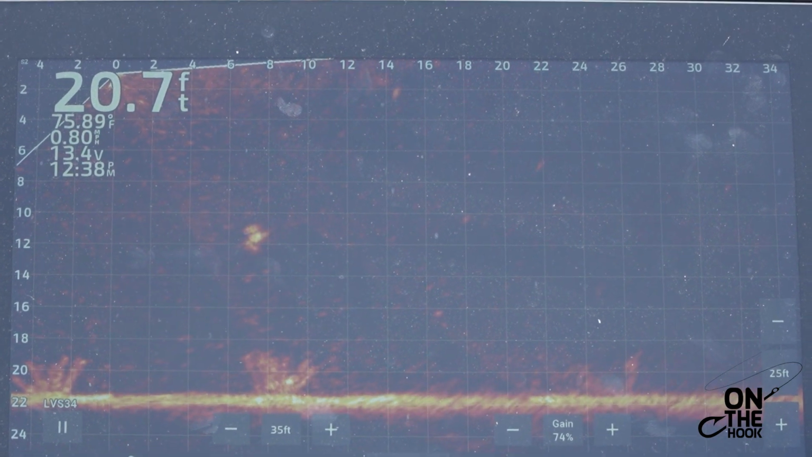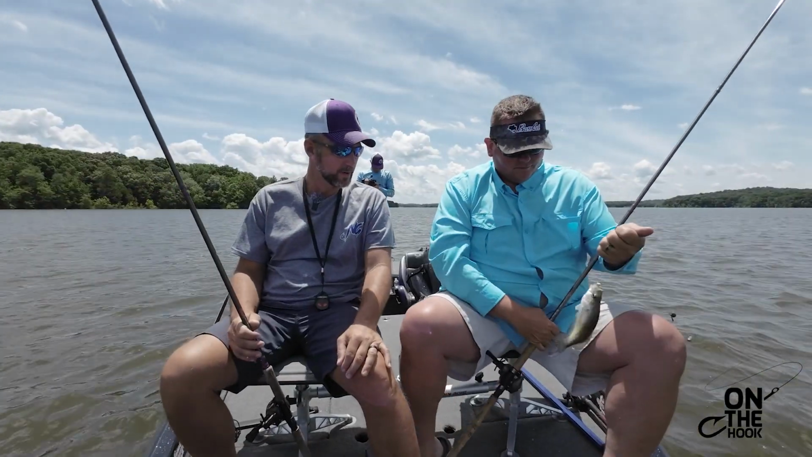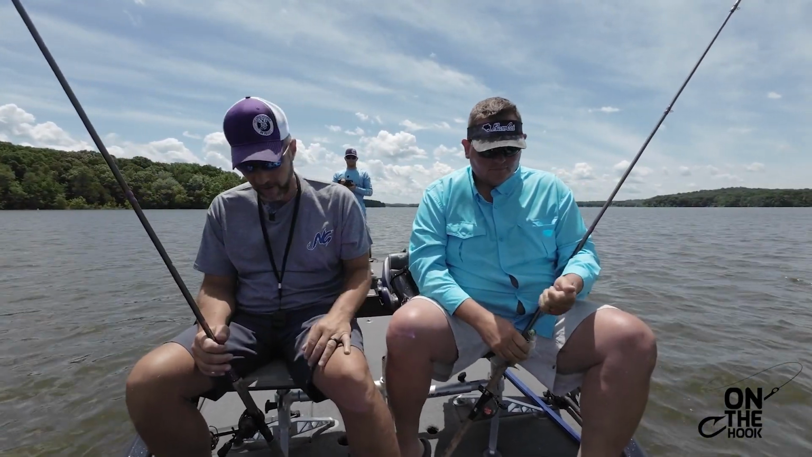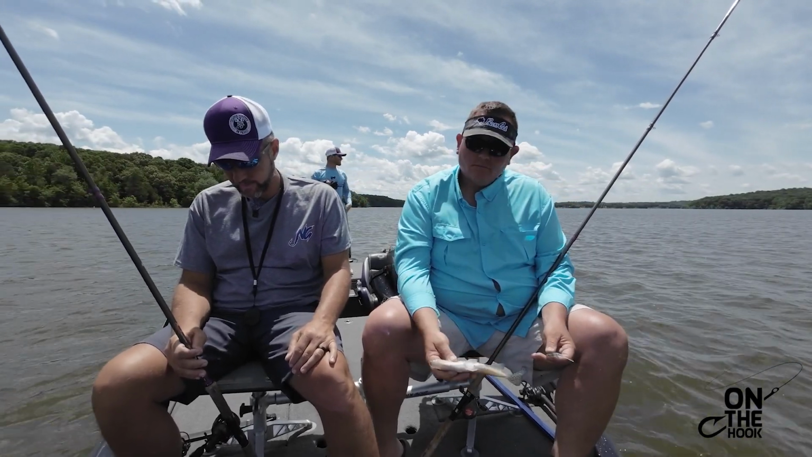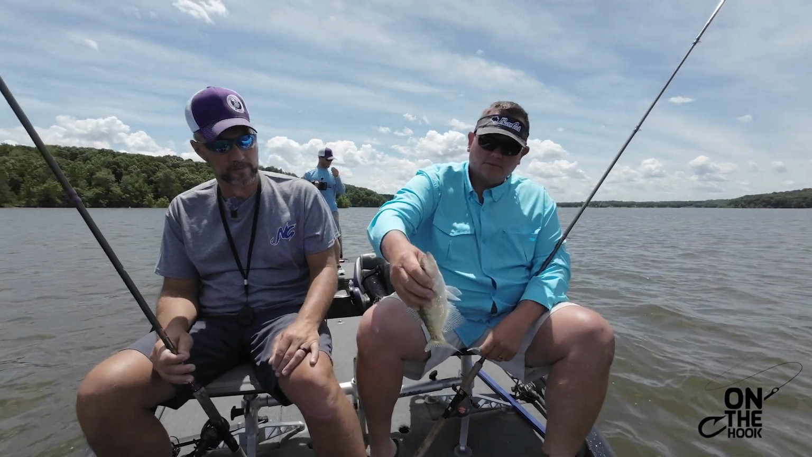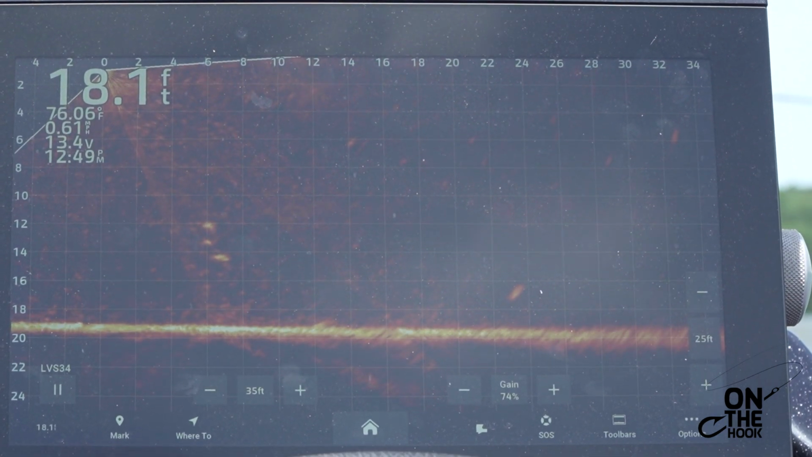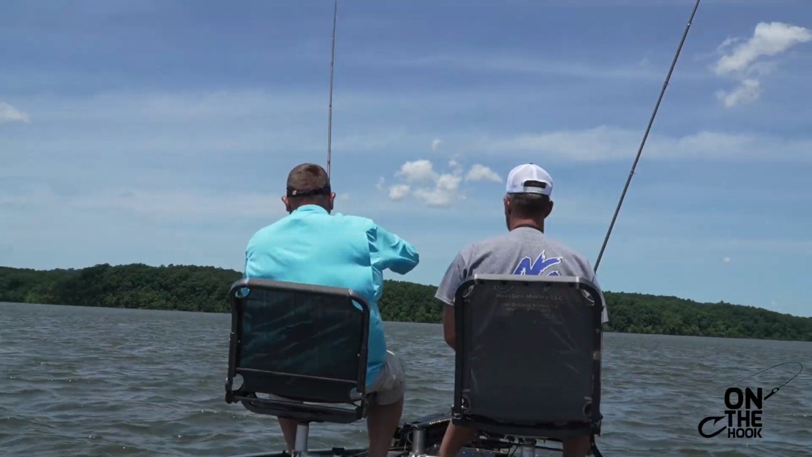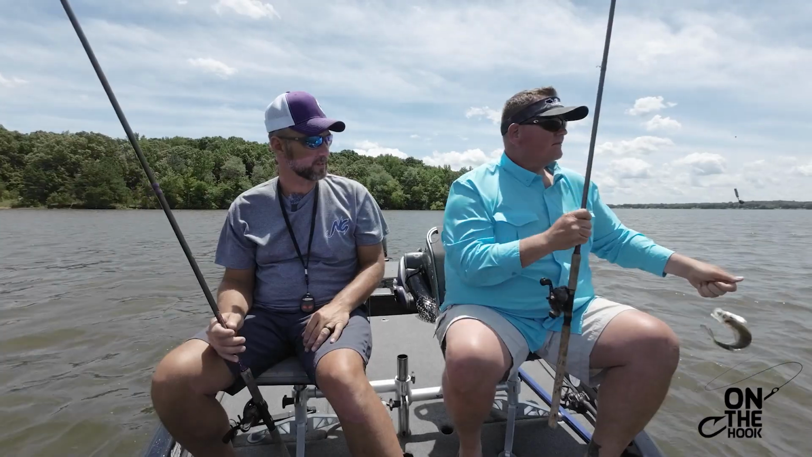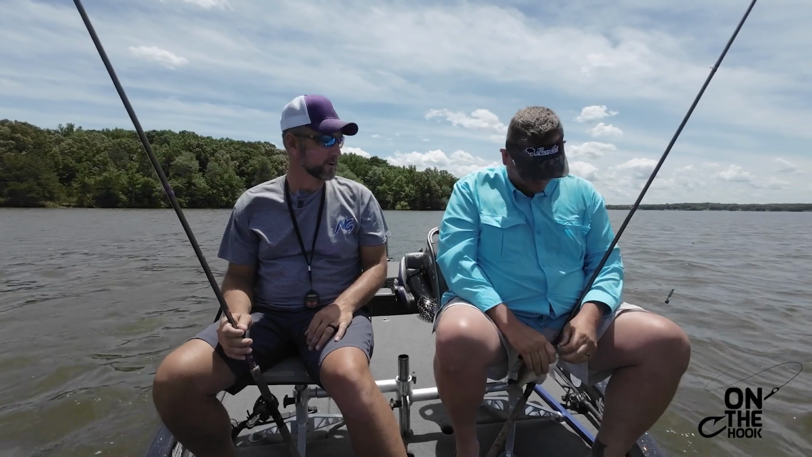He's paying attention. Got him. Finally messed around and fooled us one. I do think adding that weight helped a lot. Oh, yeah. Just about a keeper fish. Yep. Come on, bait, get over. There he comes. Get him. There's so many fish that size. It is just unreal how many fish there are.